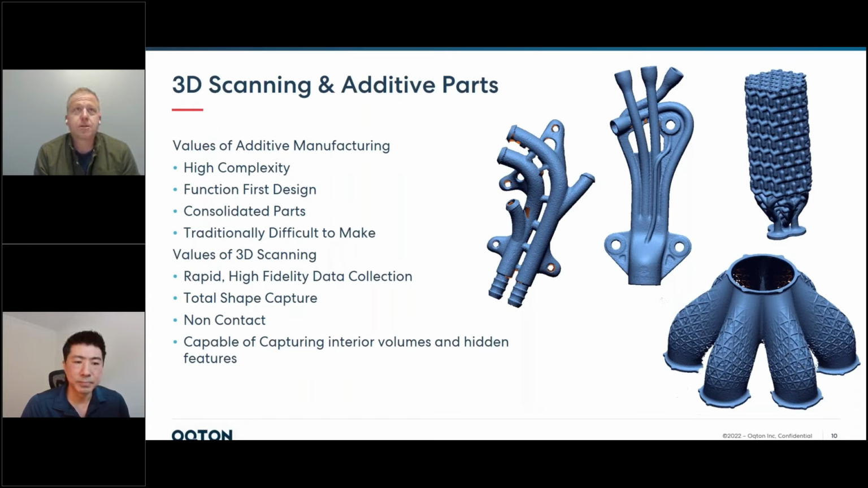So yes, you can actually, in some cases, print something in metal cheaper than you can machine it. But in almost all or most cases, the preponderance of cases, it's a tiny Venn diagram overlap of stuff that's compatible. So again, the value of additive manufacturing here is it enables high complexity.